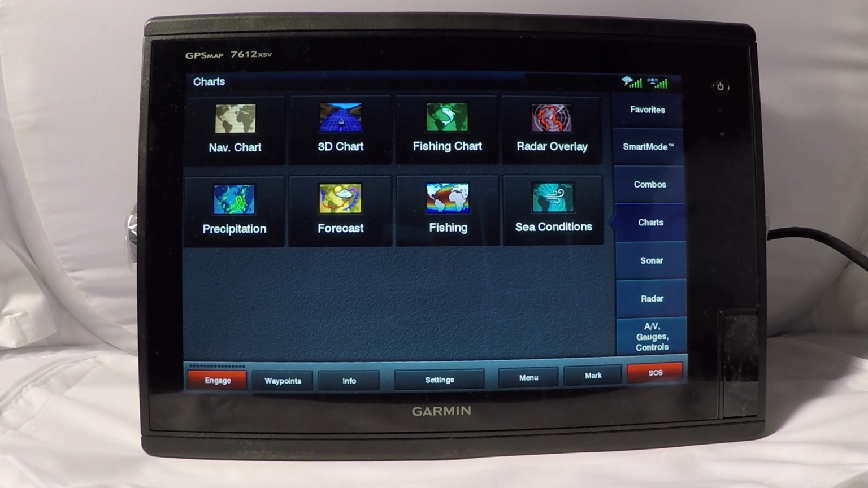7612xsv by Garmin. The 7600 series units are brand new units from Garmin that are just starting to ship. The XSV model has the sounder modules built in, so you can do your traditional dual channel chirp, DownVu and SideVu sonar without the addition of a black box. If you don't need the sonar, you can buy just a 7612 model without the XSV. They also come in 5 different sizes, so you can get a 7, an 8, a 10, a 12, and a 16-inch display. First, we're going to start with the charting.